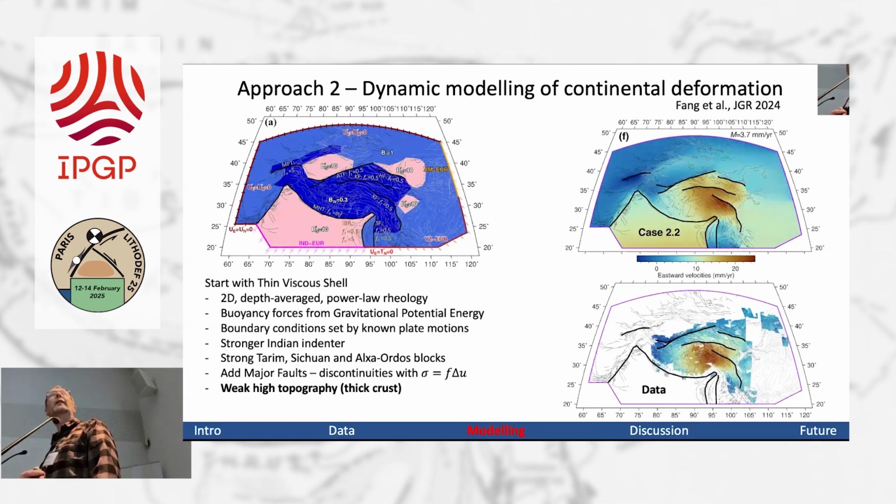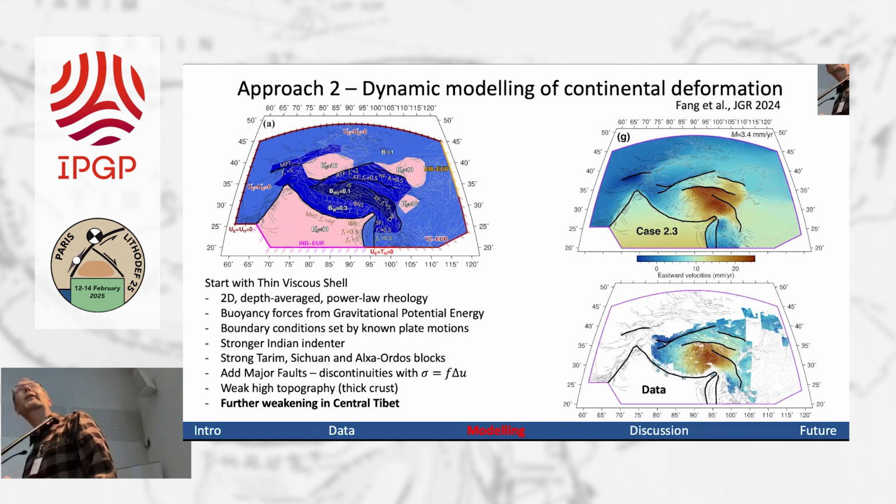If you make high elevations weaker, you do an even better fit. If you put that weak zone in central Tibet, you do even better. So we're now getting down to fitting the geodetic observations to about 3 millimeters with this model.